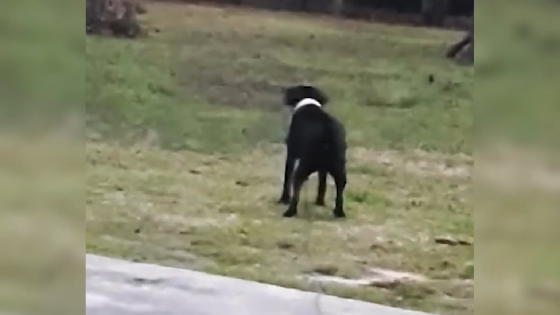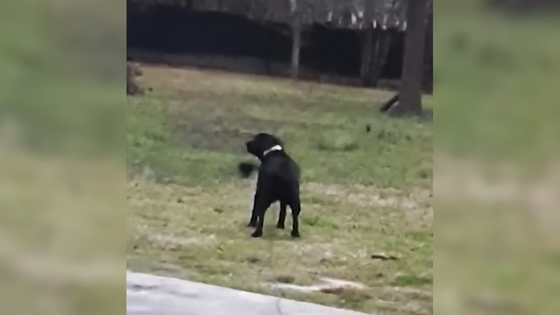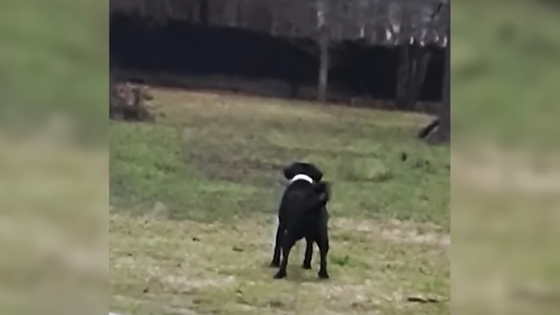Coming across a strange creature is unsettling, but being stalked by one takes the fear to a whole new level because you don't even know what they want and what their intentions are. In this particular video, a dog can be seen barking in the distance at some bushes. As the dog barks, a creature's head peeks out from the bushes.